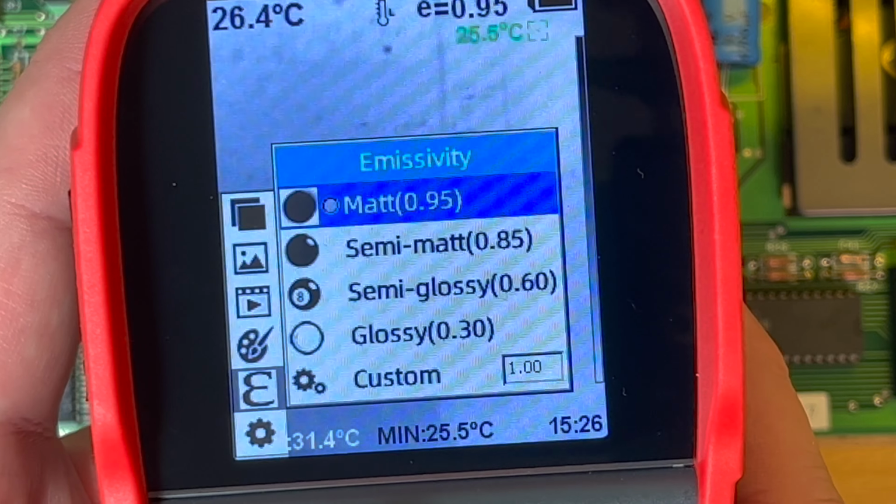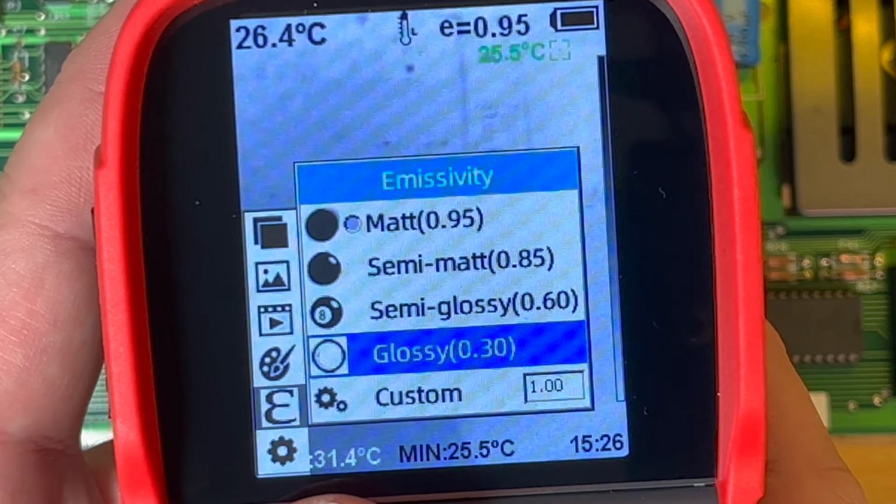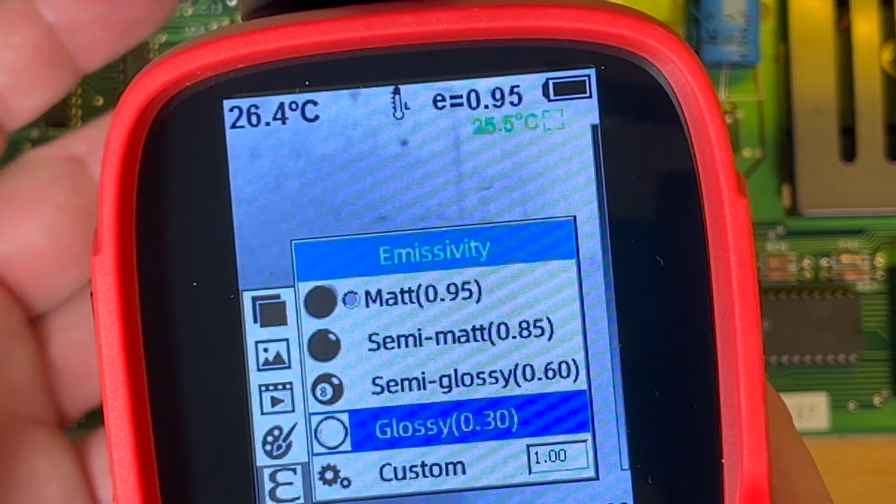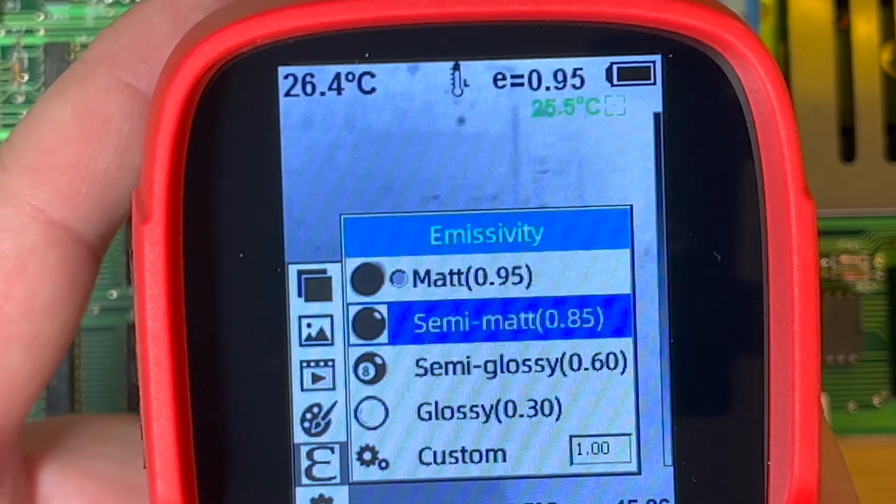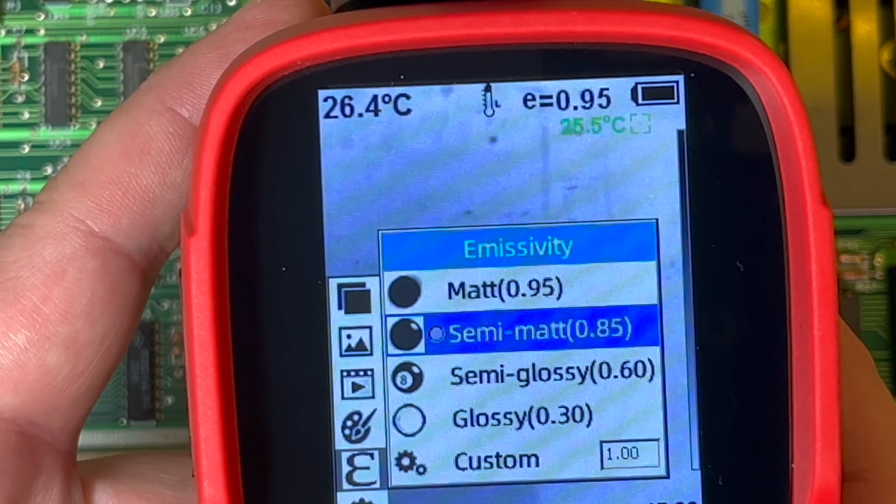Emissivity, so I have to read the manual, but I assume that is perhaps the material that you're checking, I guess. What sort of reflective material it is, perhaps. I'm not too fussed by that.